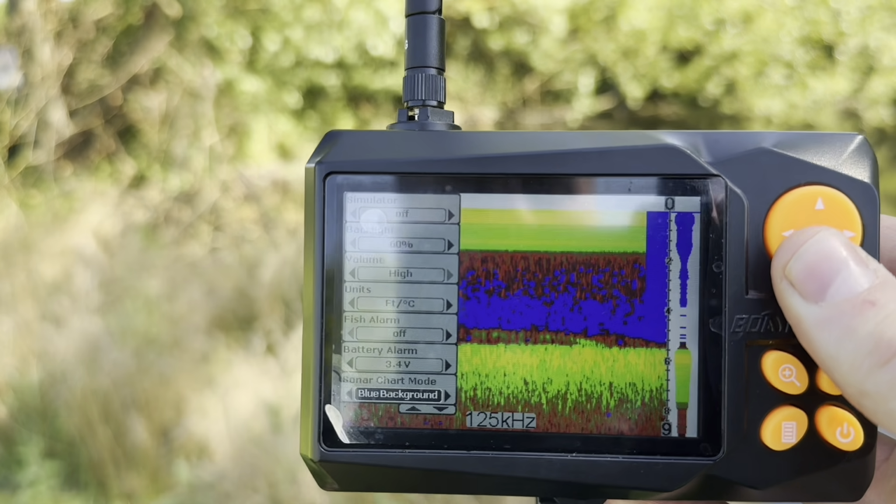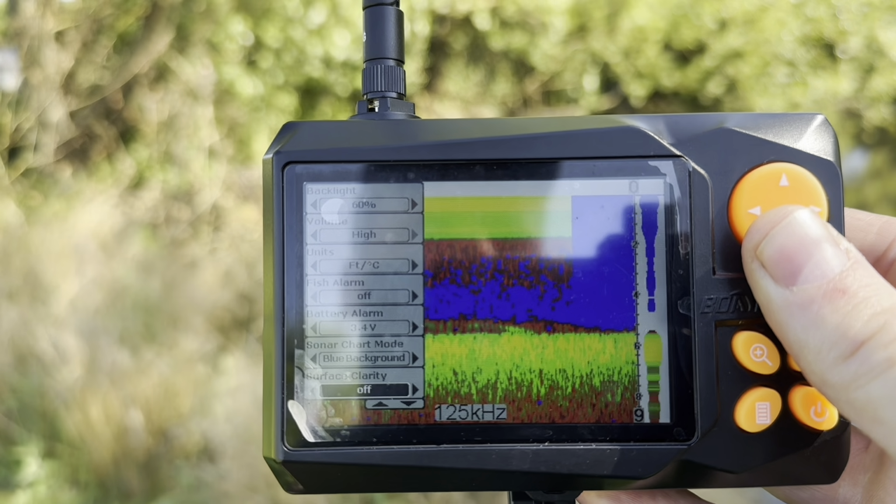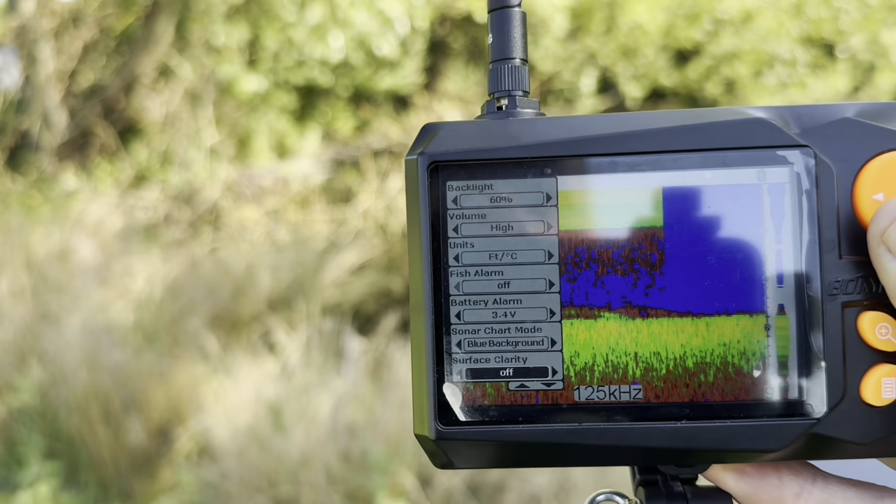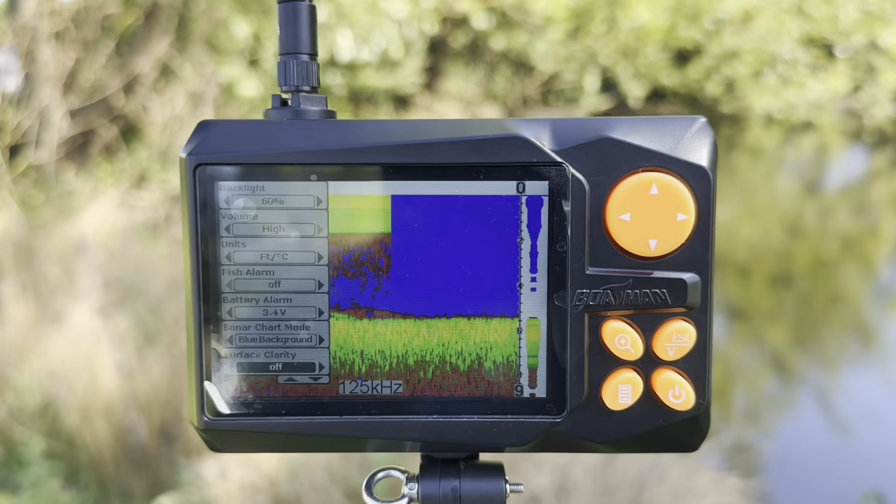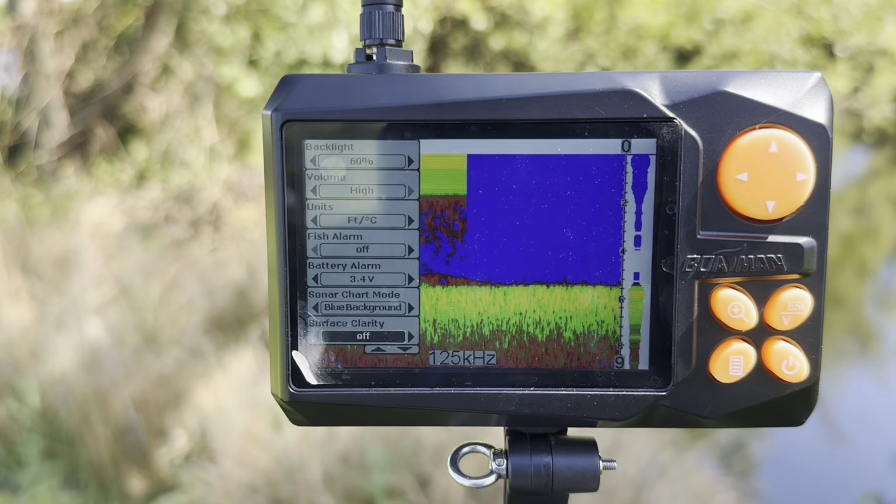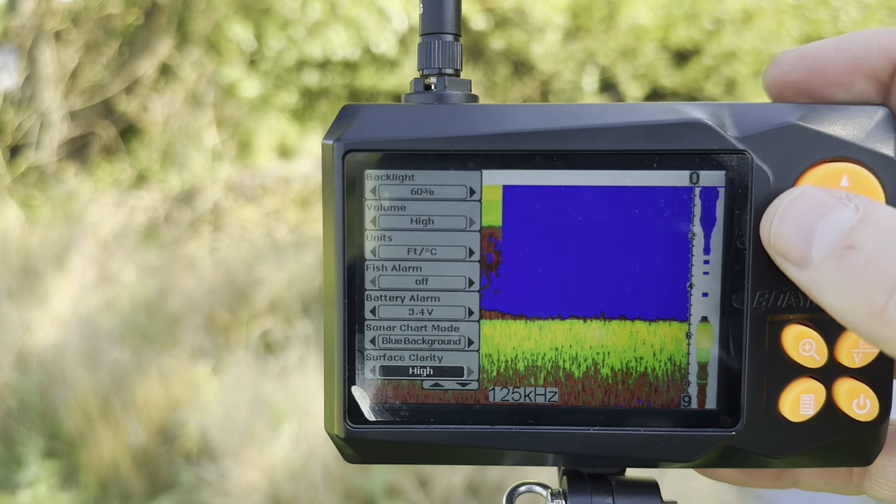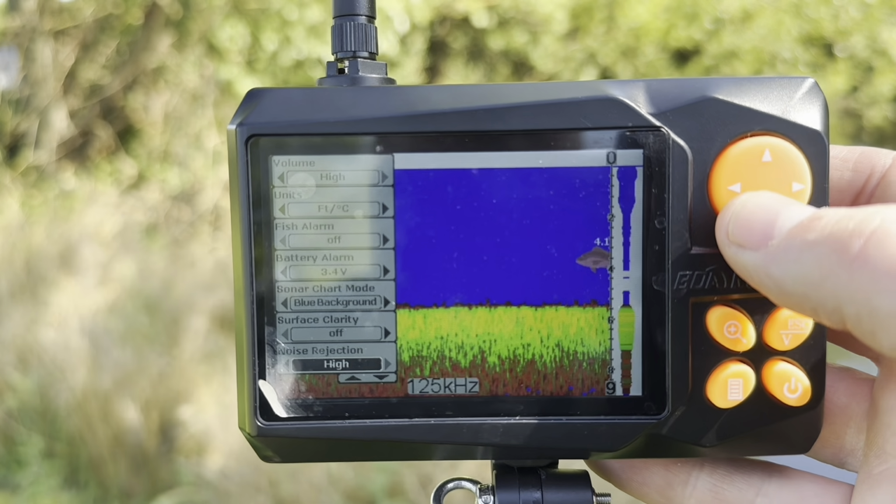Then we have surface clarity, which again is all to do with what it says on the tin, surface clarity. It's all to do with the surface reading. I tend to find it doesn't make a massive difference, especially with the shallower water we have here. Again, something you can experiment around with, but essentially you have off, low, medium, and high. I just have mine set to off currently because that seems to work for me.